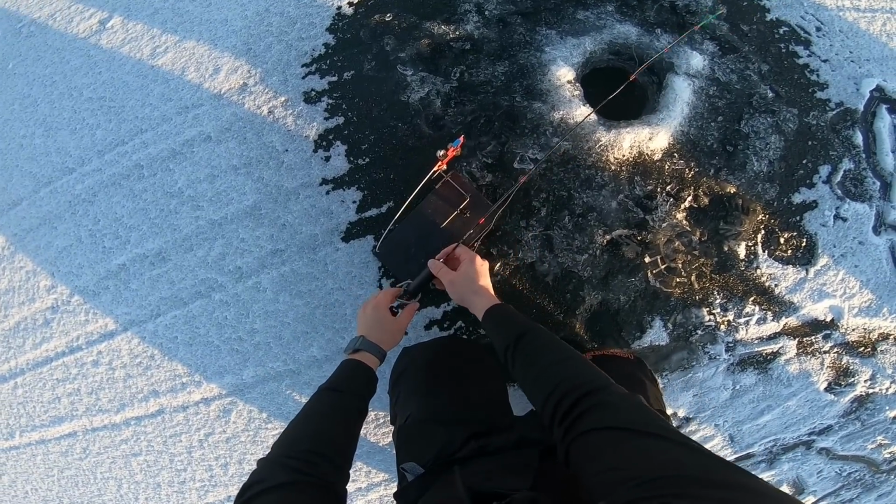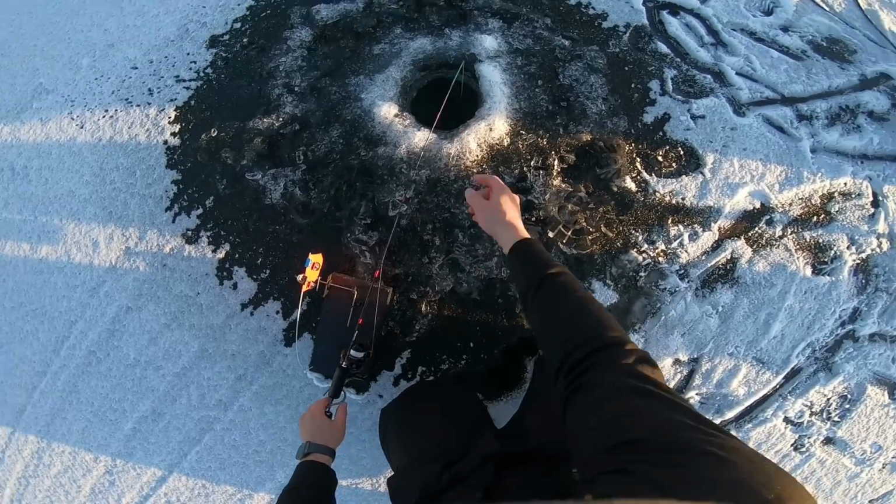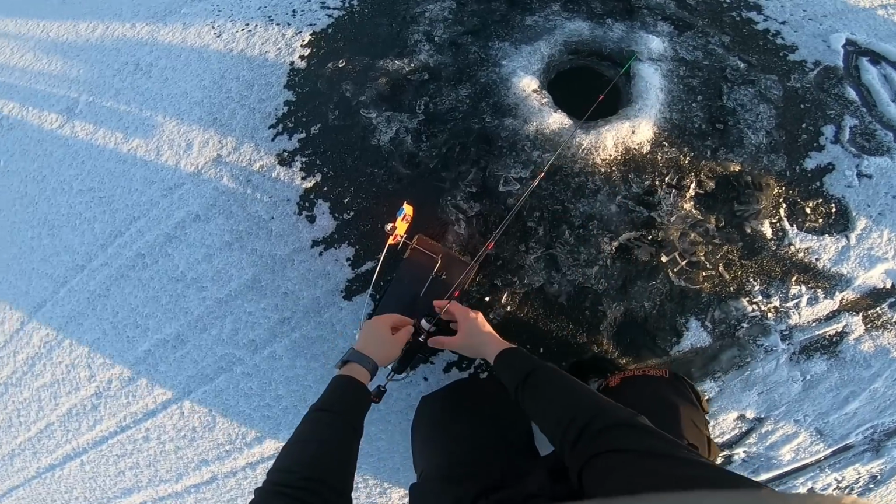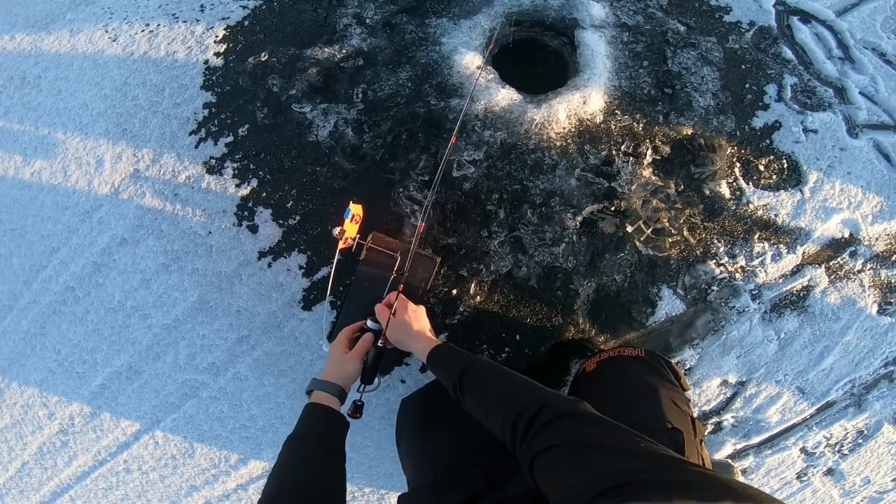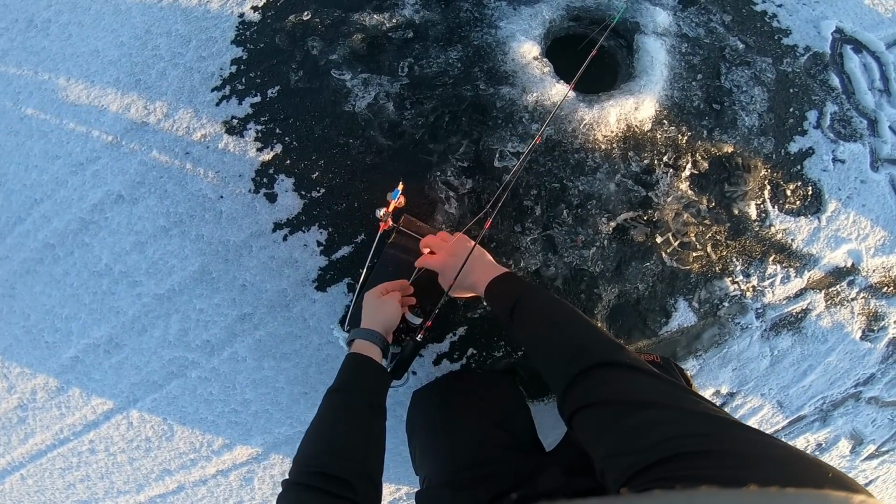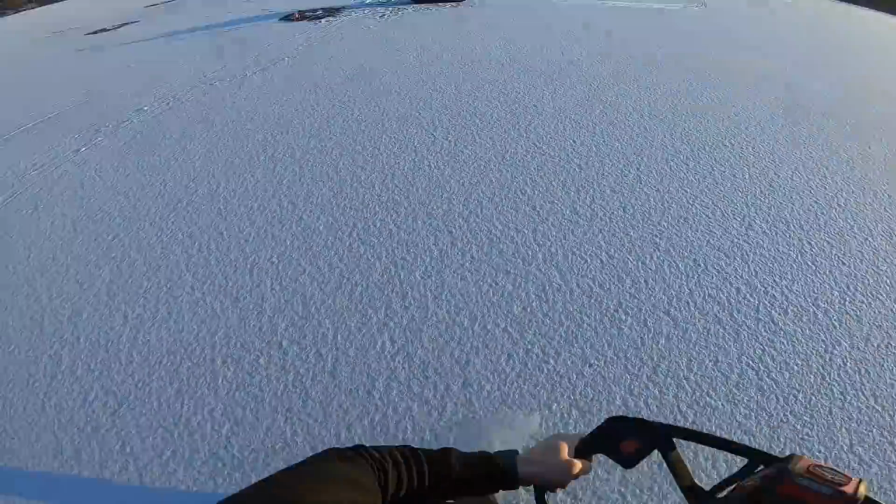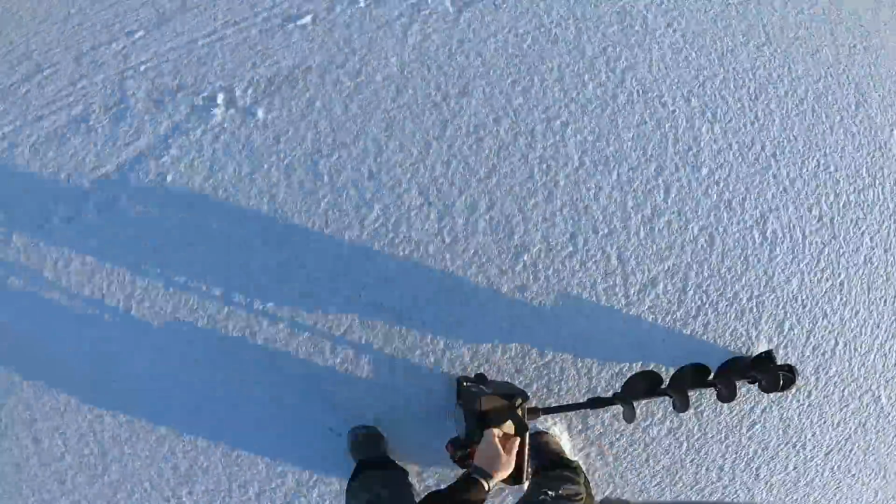Then I like to get my finicky fooler set up so it's kind of facing down a little bit more as opposed to sitting upright, and that is just so that the line will peel out a little bit easier, one less thing for it to get stuck on. Now we're gonna finish drilling out the rest of the holes here and kind of run around with the live scope, hole hop in here.